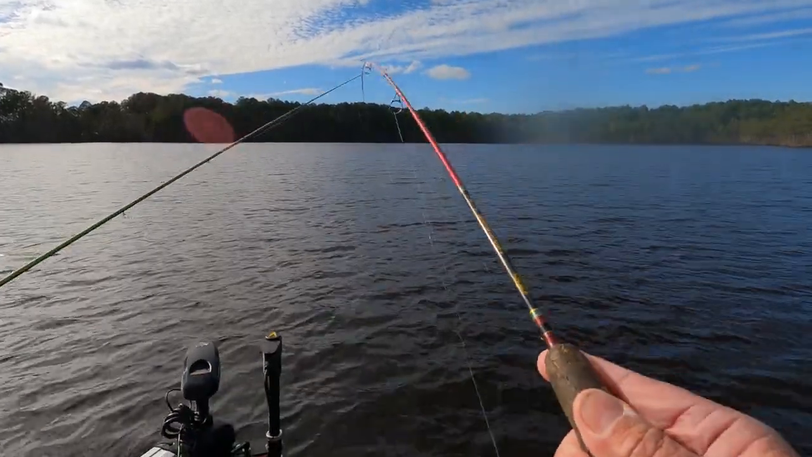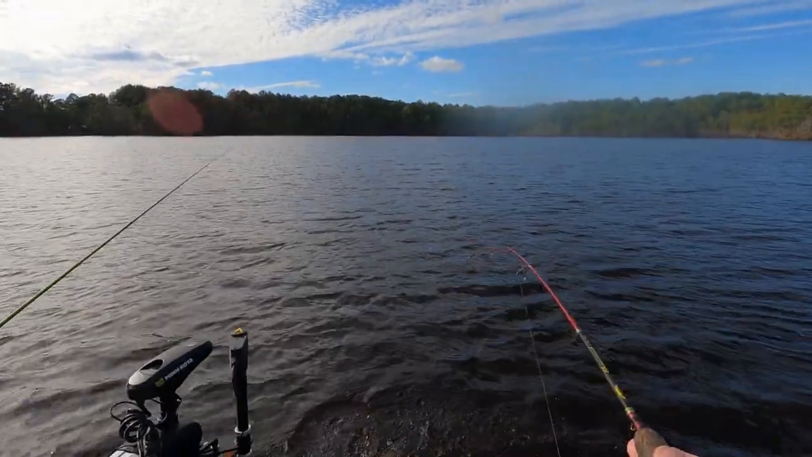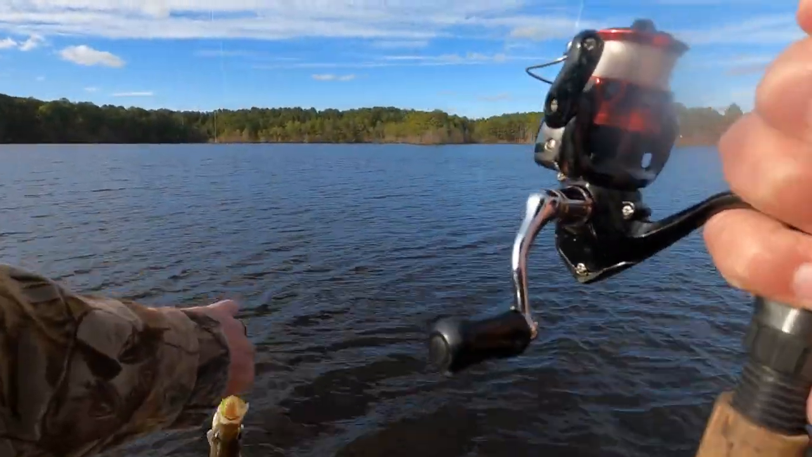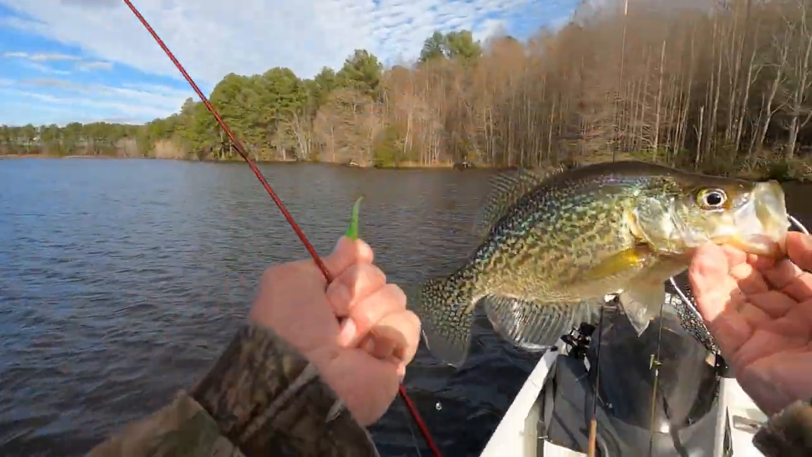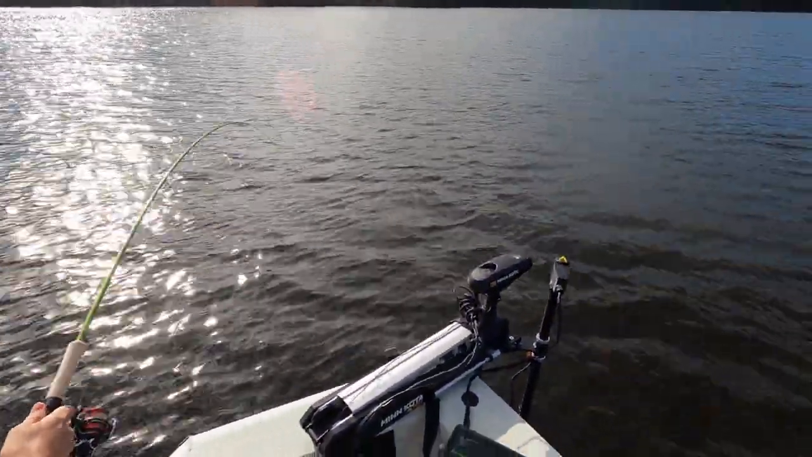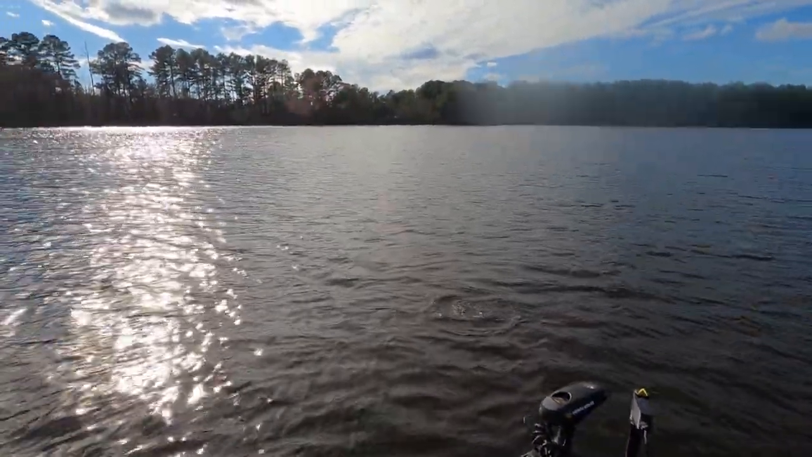Boom, good fish right here, y'all. Ooh, doggy. Look at that crappie. Nice crappie right there. Boom. Pretty crappie, pretty crappie. Got one too. Got a double, got a double. Yeah. Oh, he's a fighter. Woo! Got a double. Keep the camera right here.